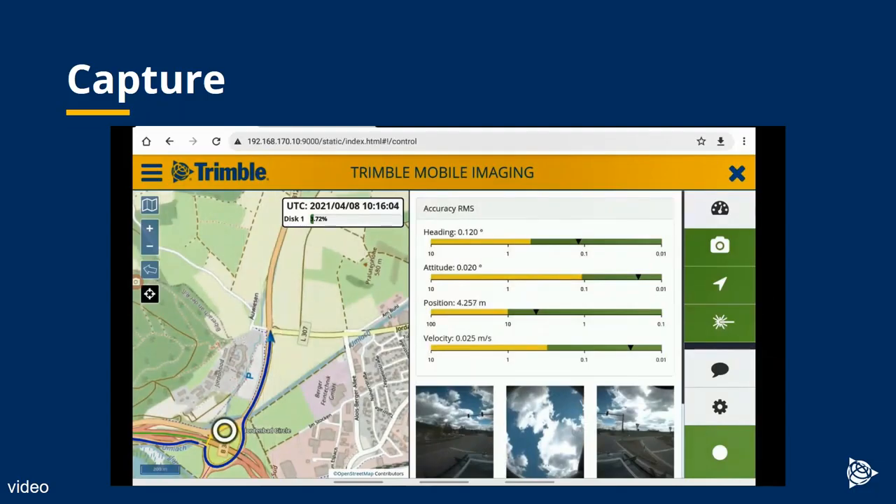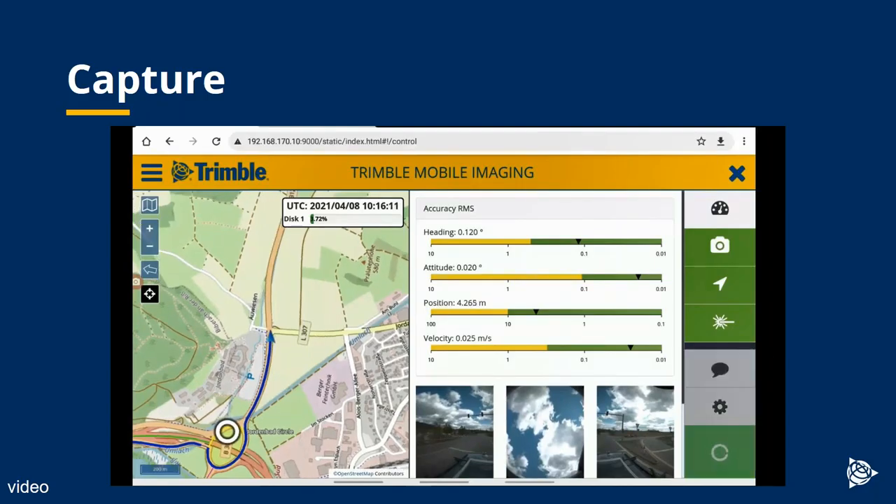And then once an operator is happy with the system, gets to the right location to start recording data, they just press the big green button in the bottom right hand corner. Now we're recording a run, so images, laser data, position data is all now being recorded and will continue to be recorded until the operator hits what is now a big red button in the bottom right hand corner, and that will stop the run.